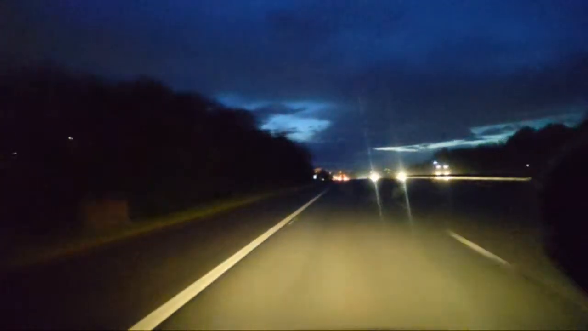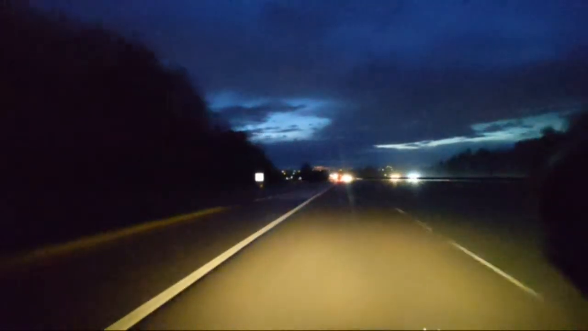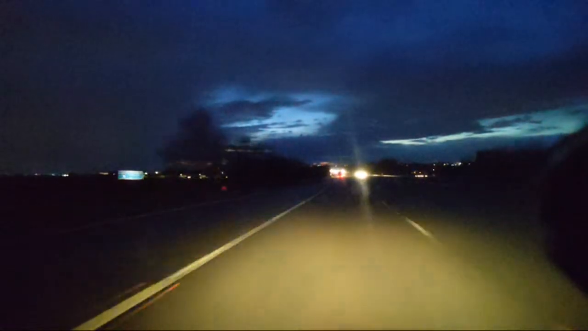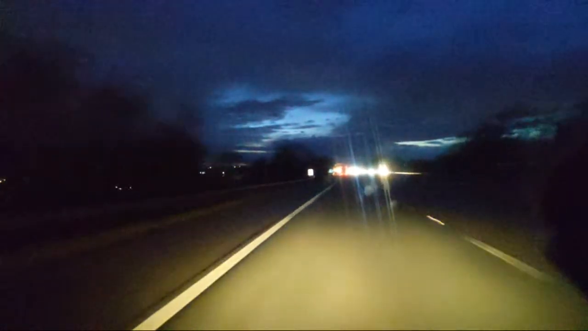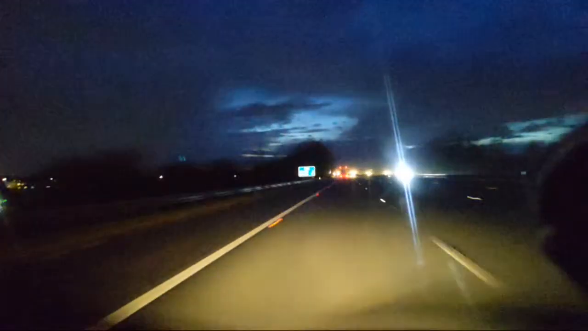And the BMW's just gone off at that last junction. The sky looks interesting, it looks better on the camera than it does. Not that I'm looking at the camera too much, I'm having a quick scan at it when I look in the rear view mirror. So we're coming up to our exit now. Our exit is the Horwich and the Chorley exit, even though we're going to Wigan.